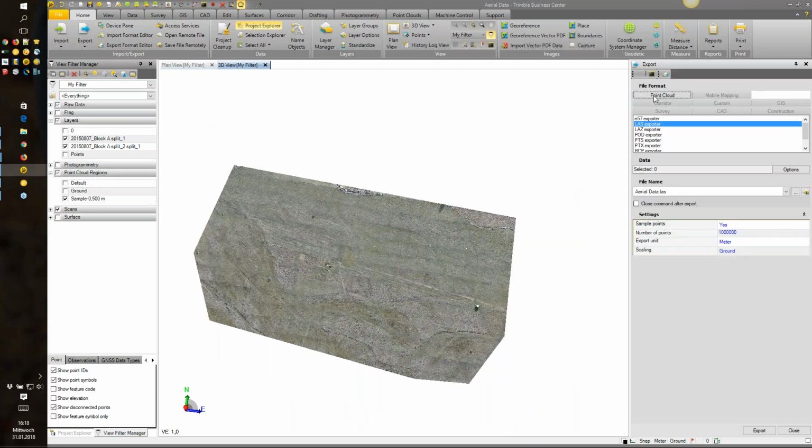Here we have the point cloud exporter available and different types of exports, for example, E57, LRS, LRZ, POD, PDS, and so on. So there's a bundle of exports available. As you can also see here, there's a direct export to Trimble RealWorks, as you can see here in brackets, called TDX.